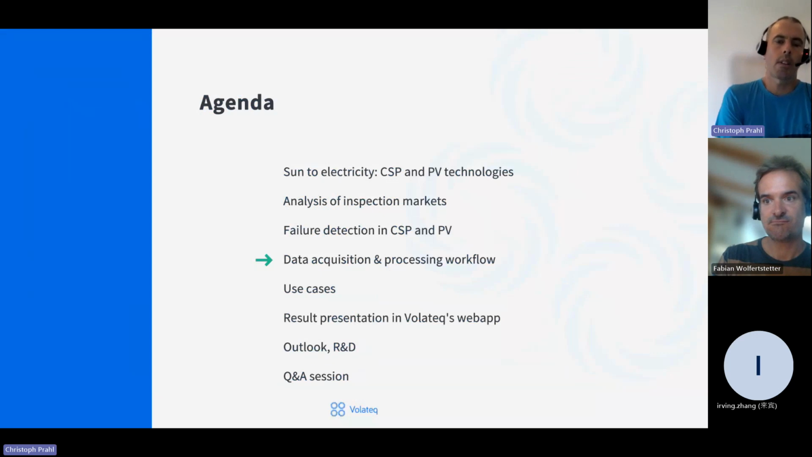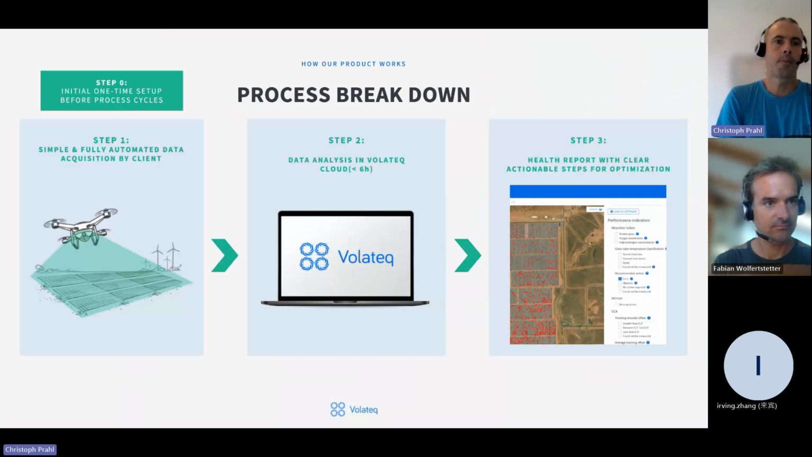Okay, so now let's check the data acquisition and processing workflow. The first step is that we need a digital twin of the asset. The digital twin is the basis for the analysis and also for the design of the flight routes. Once we have that, the drone follows its pre-programmed automatic flight routes and captures the data.